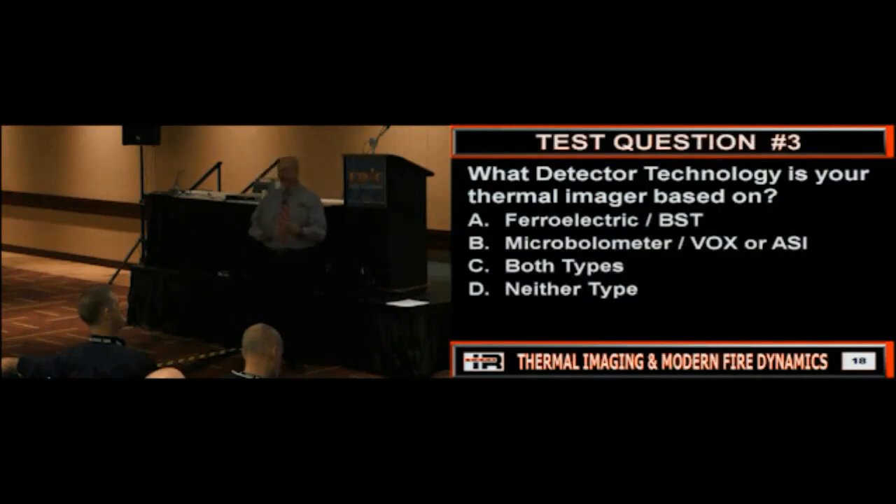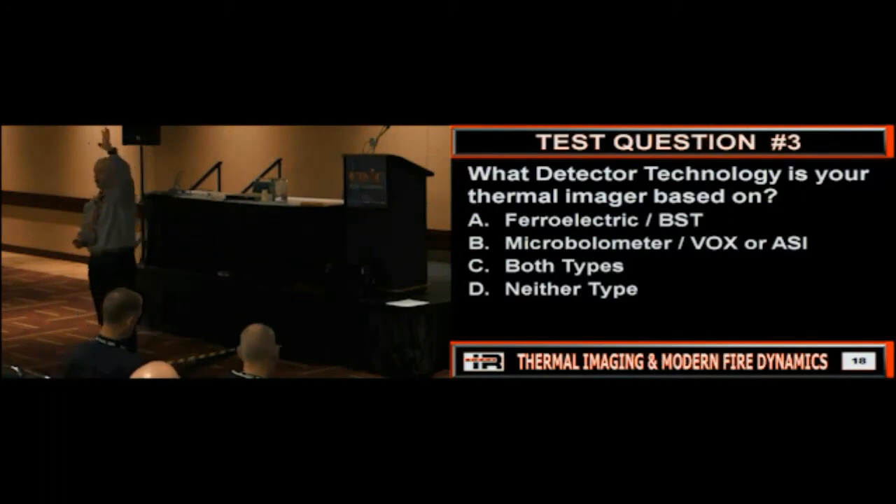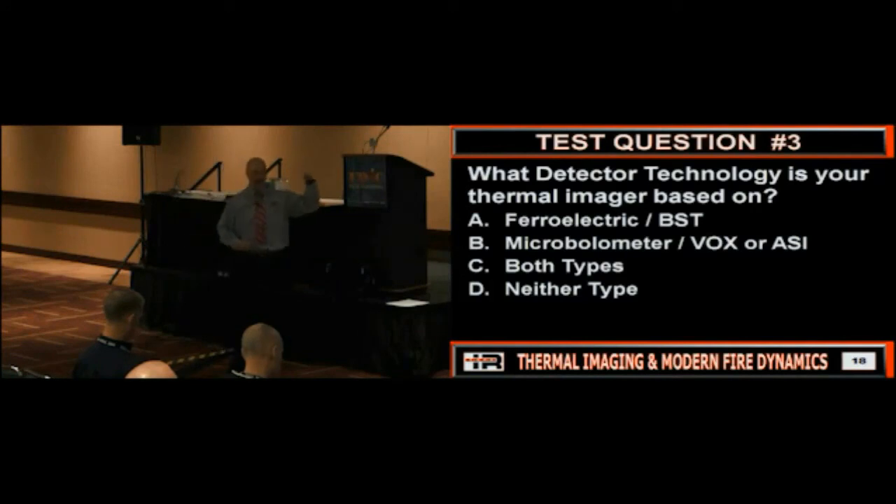So what detector technology is in your thermal imager? Show of hands, how many of you honestly know what type of detector you have? What do you have? So you've got a microbolometer. VOX is vanadium oxide, which is the detector, and ASI is amorphous silicon, which is the other detector technology. You need to know what kind of detector you have because, as you see, it's going to determine how it performs and what it does. The ferroelectric BST, that was the very early cameras that came out. Since then, we've all pretty much gone to microbolometer cameras.